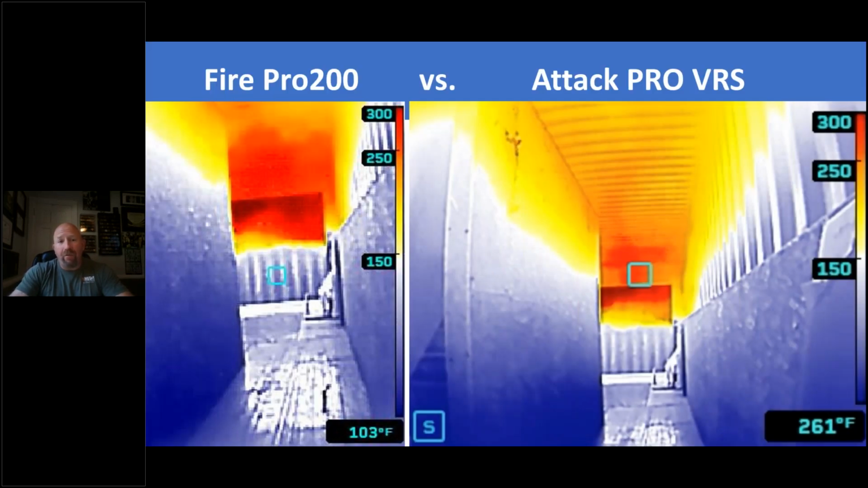So this is the difference in the FirePro 200 versus the Attack Pro VRS. The FirePro 200 has the exact same color palettes that the VRS offers, just like the FirePro 300 does. And you can clearly see, looking down this hallway, the difference in that wider field of view the Attack Pro offers versus the FirePro 200 is more narrow. Of course, it's already positioned in the vertical position, which means if you hold a FirePro 200 or 300, you do not have to flip it sideways like we teach gangster grip. Very advantageous. But you also notice the pixels are a little pixelated in the FirePro 200 versus the Attack Pro VRS. The Attack Pro VRS or FirePro 300 gives you over double the amount of pixels on target, which gives you better image clarity.